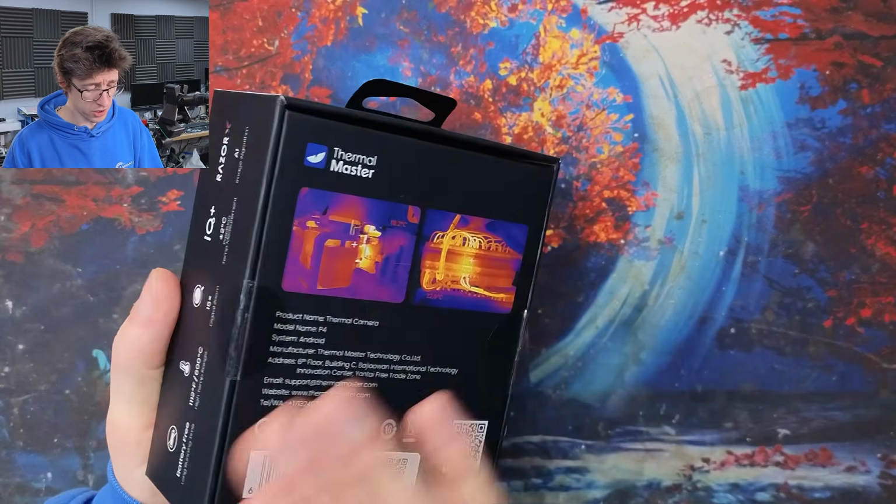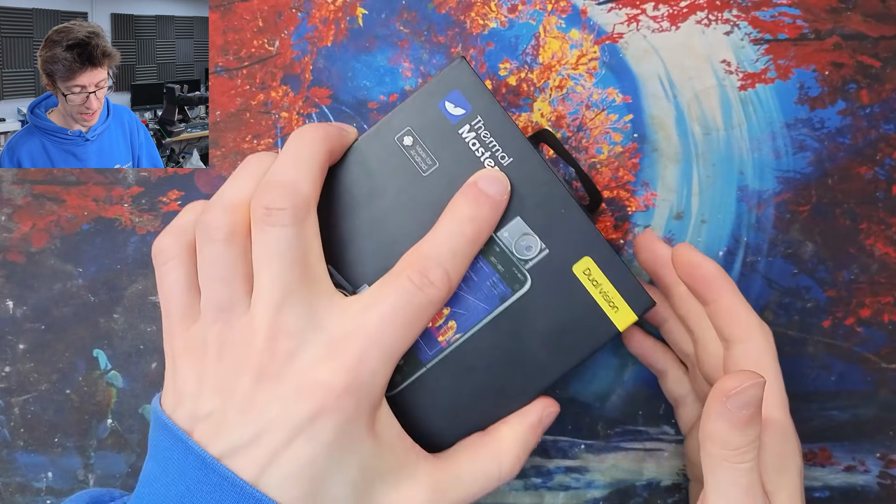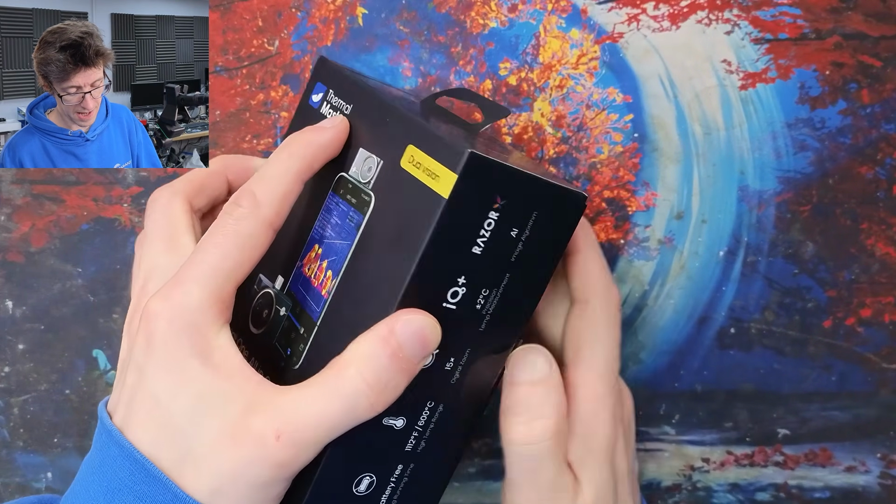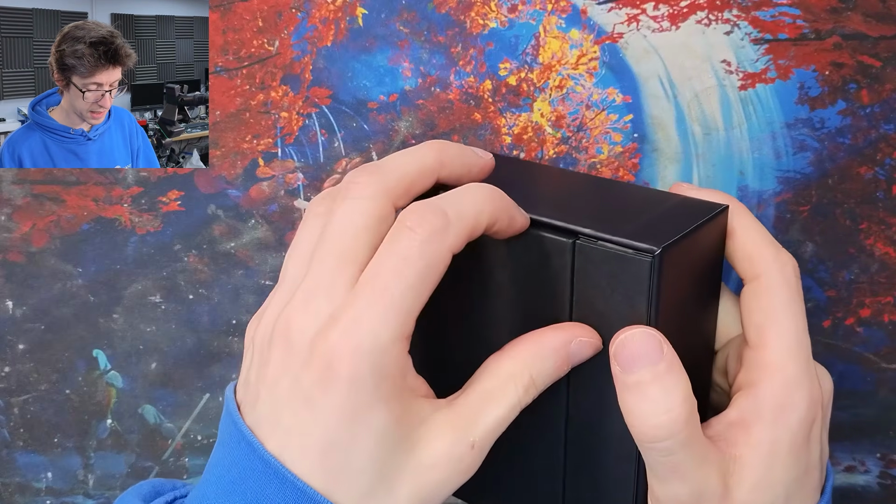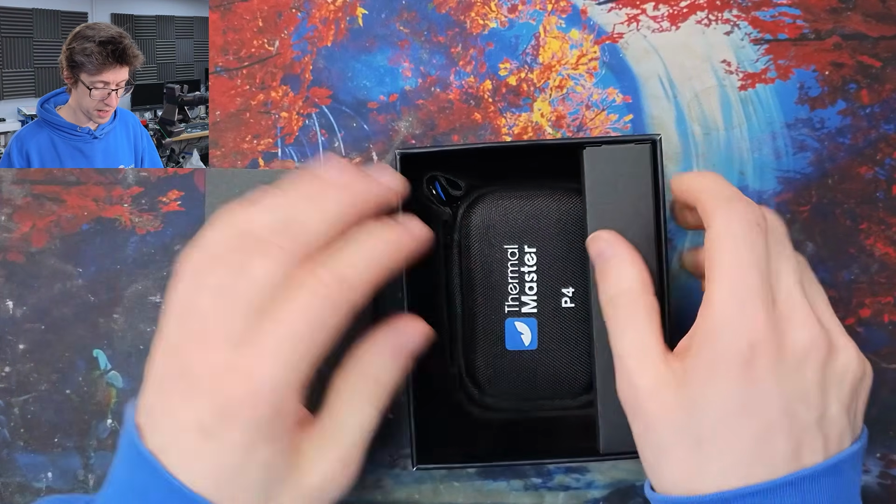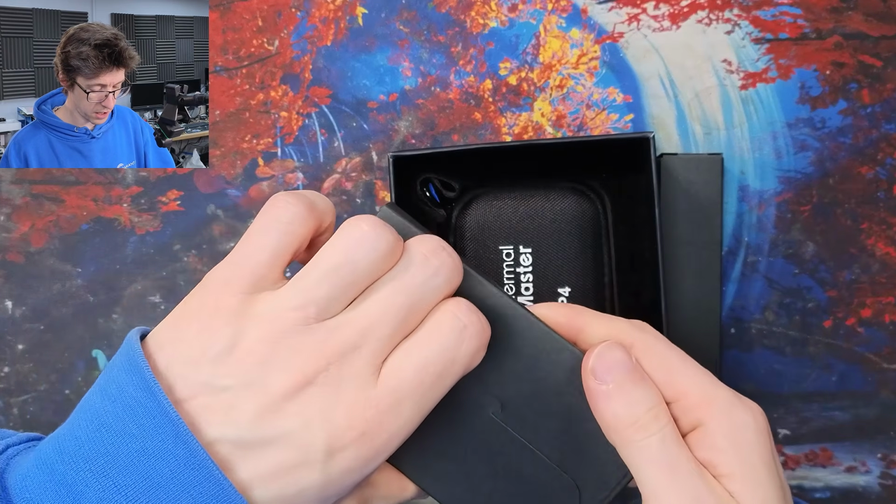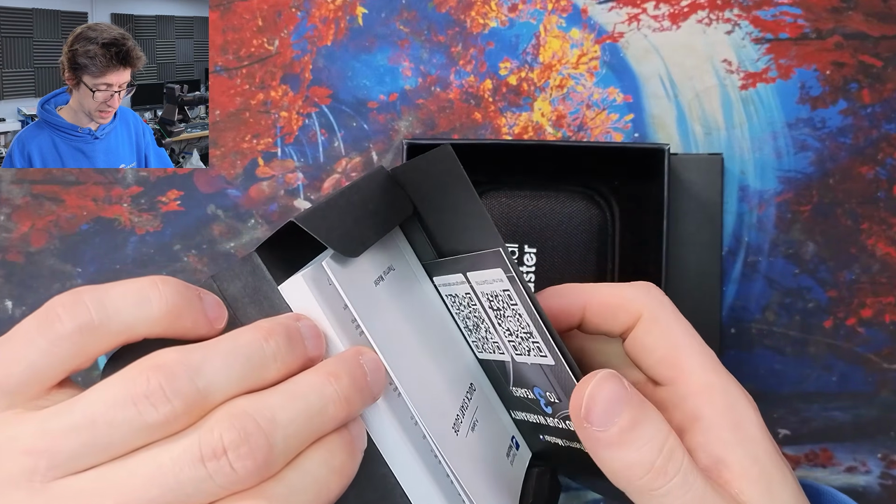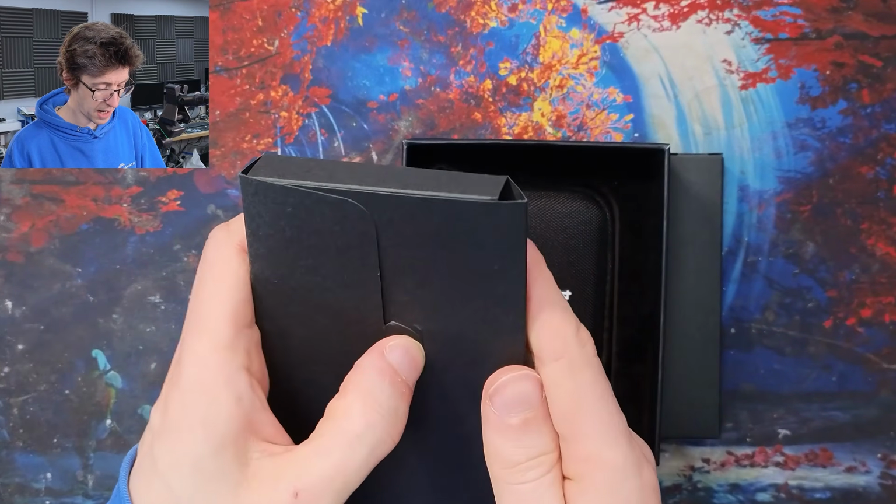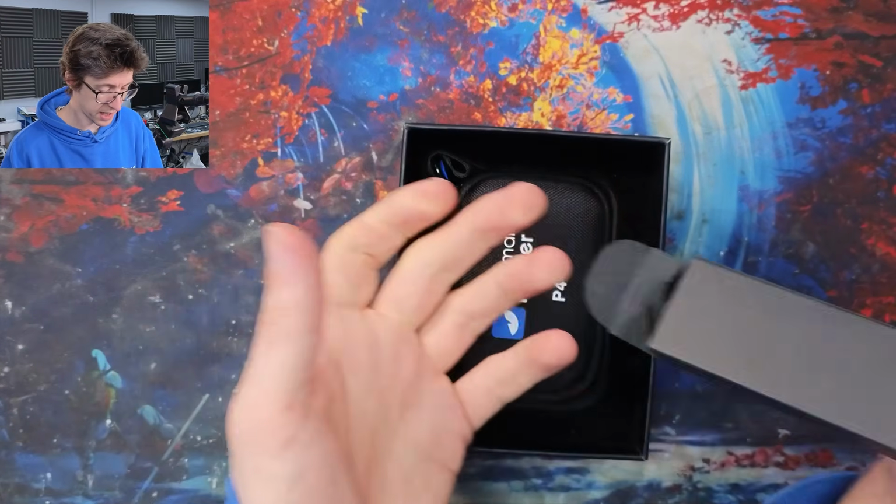Around the rest of the box, not super exciting, much the same as what we saw with the P3. So let's open it up and have a look. And inside the box, just like with the P3, we've got very much the same packaging as well. I've got the little cardboard box of some paperwork here. There's a manual in a million billion languages and stuff like that. And also we get another little box here where it comes with a cable.